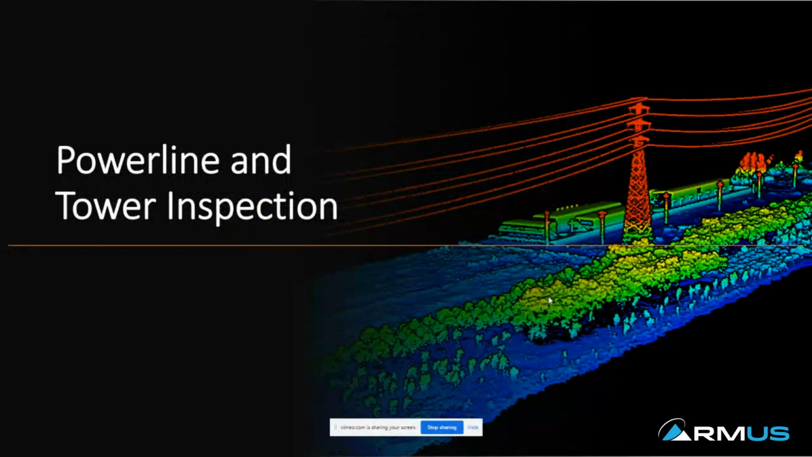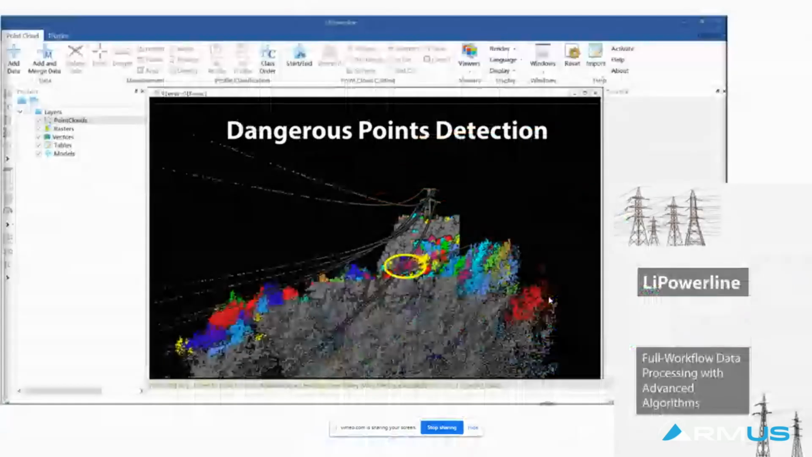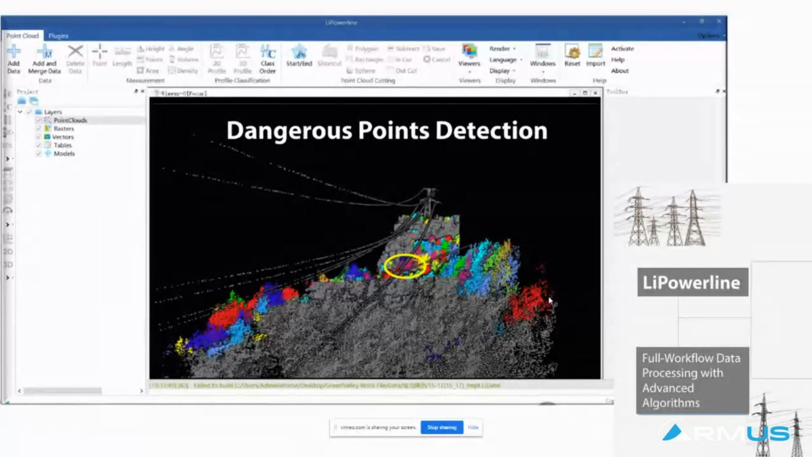And a place where analysis of point cloud data and LiDAR data is really also taking off is in the inspection of powerline corridors and towers themselves. We make a software called Powerline that really targets users just in this space. And what this is able to do is use some deep learning tools to figure out what's a conductor, what's a tower, what's the actual infrastructure asset itself, and then what are the surroundings.